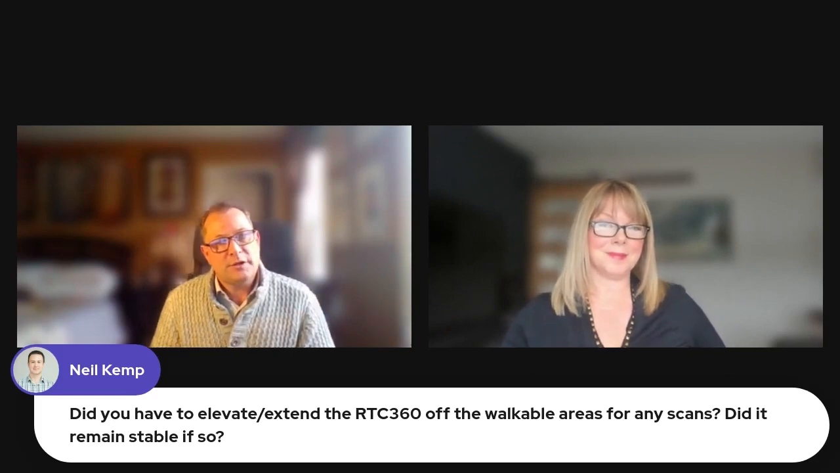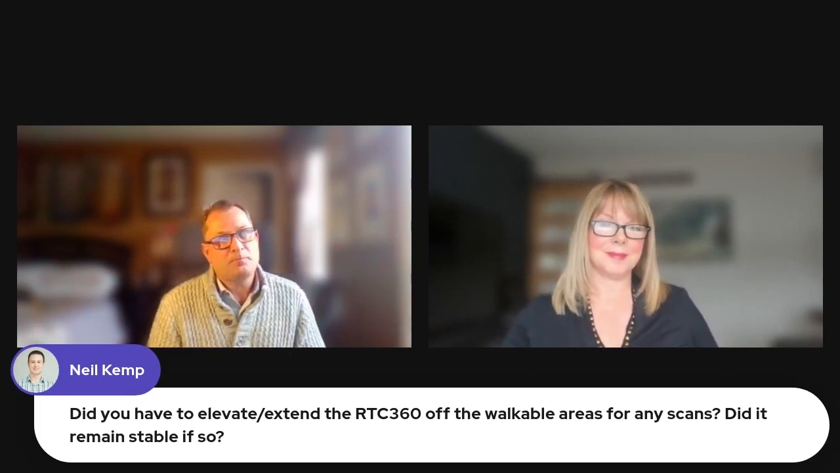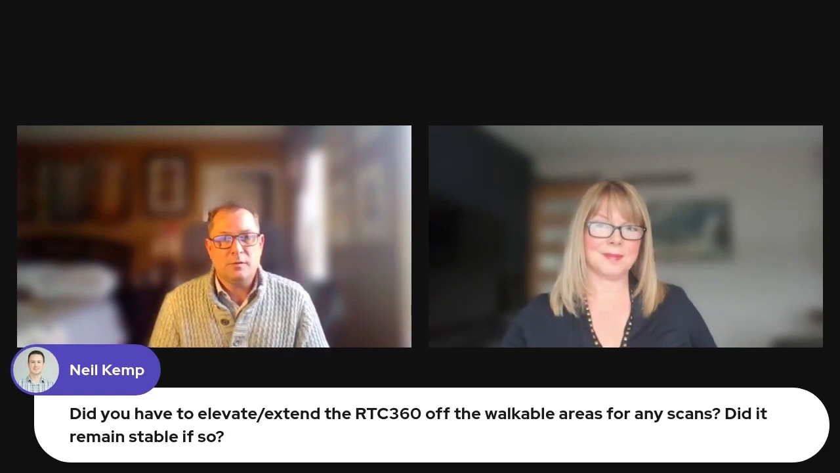Wonderful. Did you have to elevate or extend the RTC 360 off the walkable areas for any scans, or did it remain stable if you did so? Yeah, no, we just had it on the tripod, and we never really elevated it. We did go to the top of the towers, actually, and scan from the top of the towers because the client wanted data from up there. But still on the tripod, always on the tripod. We never elevated it.